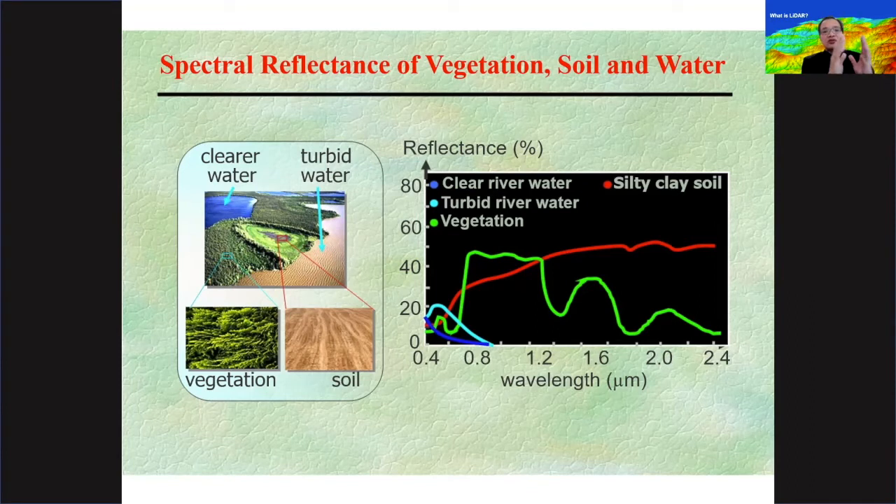And objects also have different behavior in terms of their reflectance with the EMR's different wavelengths. As you go from short to long wavelengths, this signature has peaks and valleys. Most importantly, in remote sensing, we are very much interested in studying the spectral signature of vegetation. So here you have a curve. We call this in remote sensing the spectral curve.